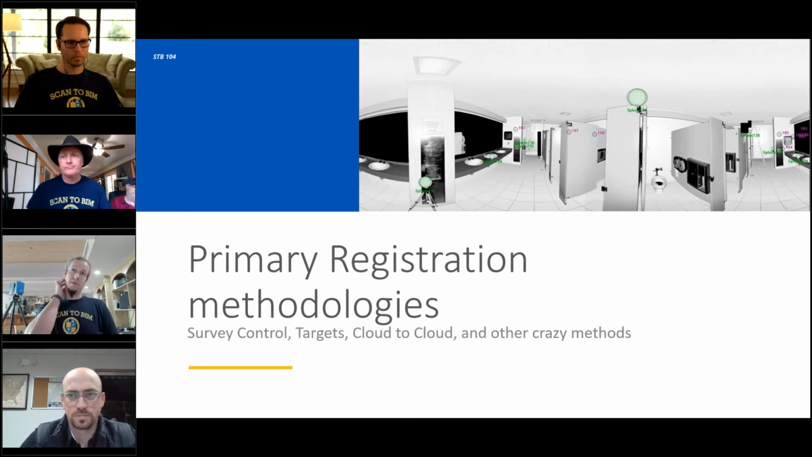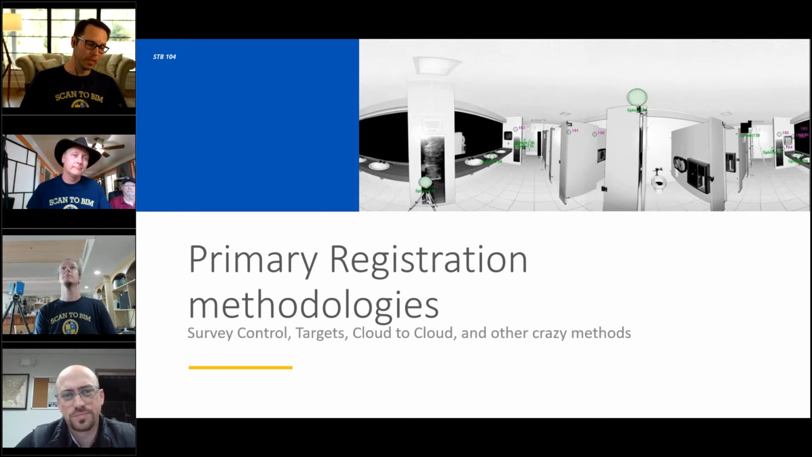Sylvia, what's that number for you? Yeah, it's probably 500 scans, 400 to 500 scans. I would switch to Cyclone. Also, sometimes it depends on the data that's being registered.